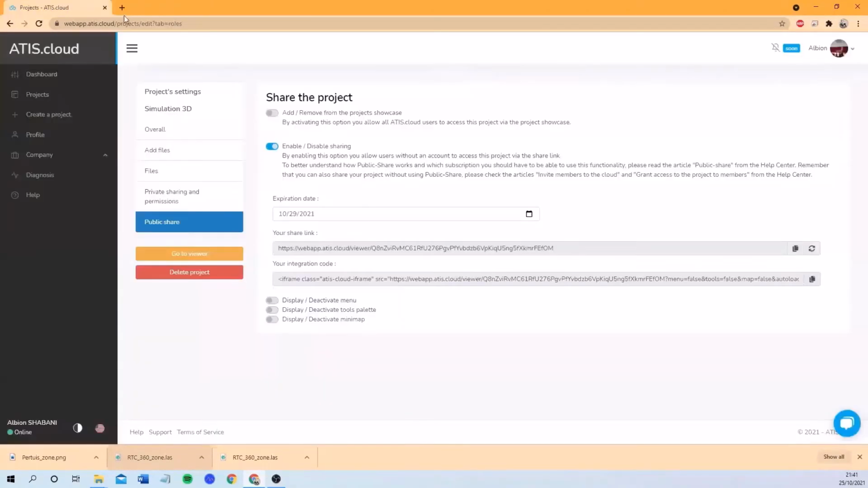Also, when the link is generated, you have the integration code. So with this integration code, we have generated an iframe of this project, and you can integrate this one into any HTML page, and you'll be able to have the viewer with this project integrated on any domain on the internet. So you can simply copy it and paste it on one of your websites, and you'll be able to have the viewer integrated on that page.